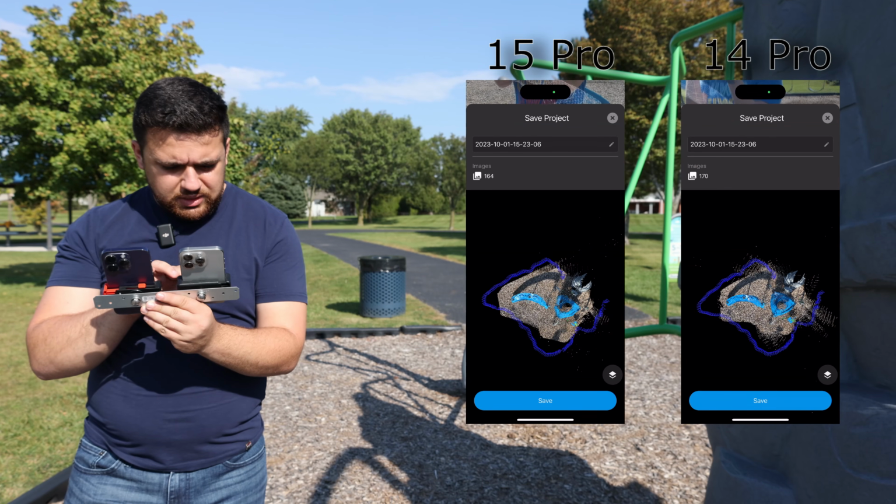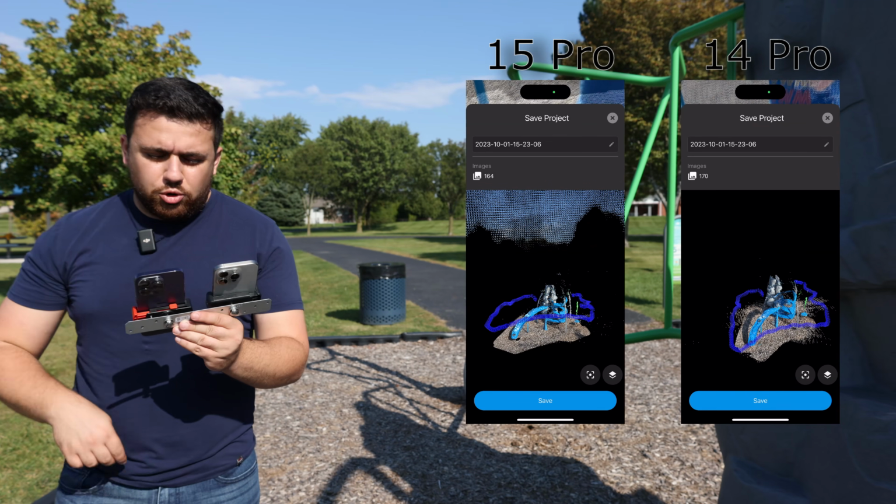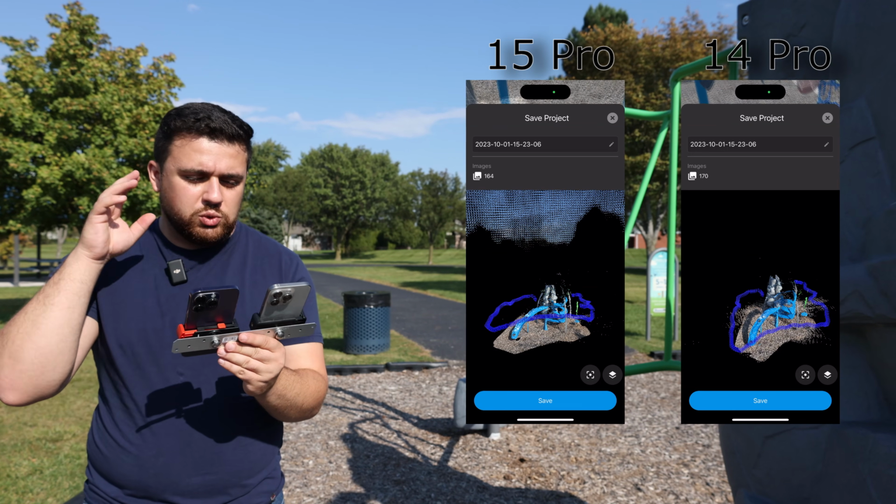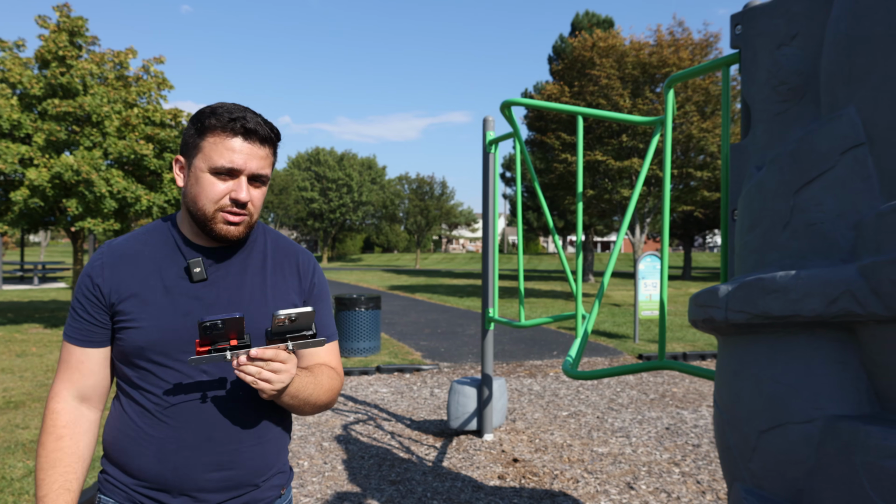Now, if we look here, we can see the LiDAR point cloud for both the 15 and 14 Pro. Now, in order to generate the photogrammetric point cloud from the camera sensor, I'm going to need to run the data sets through Pix4D. So let's head inside and take a look at these data sets and see our results. All right, let's take a look at this data on Pix4D.